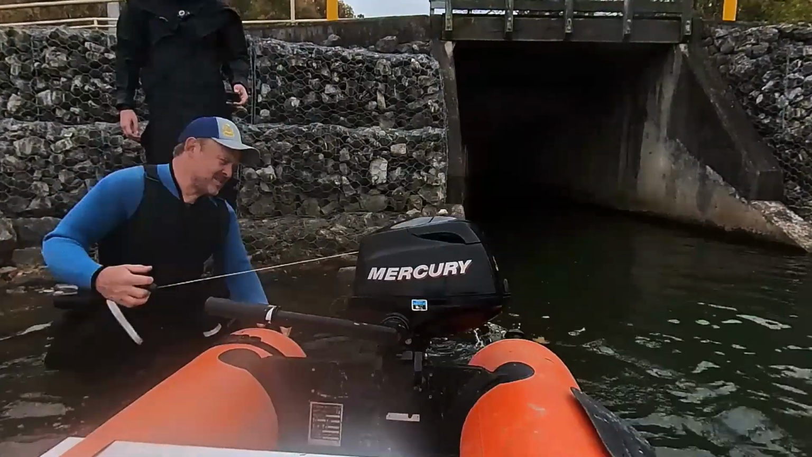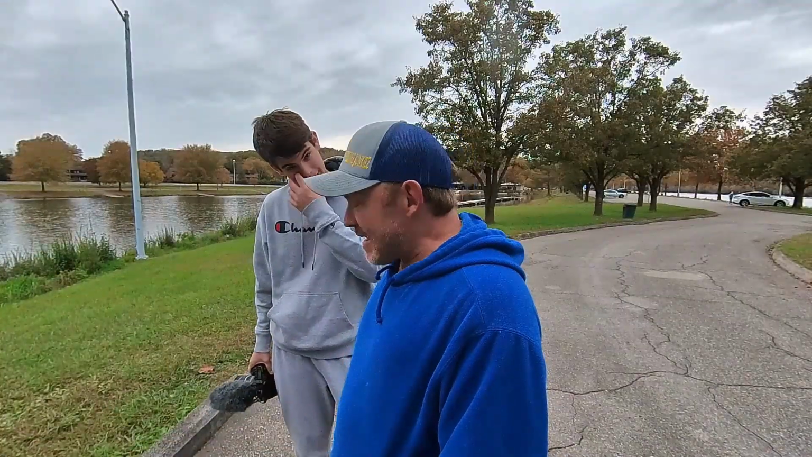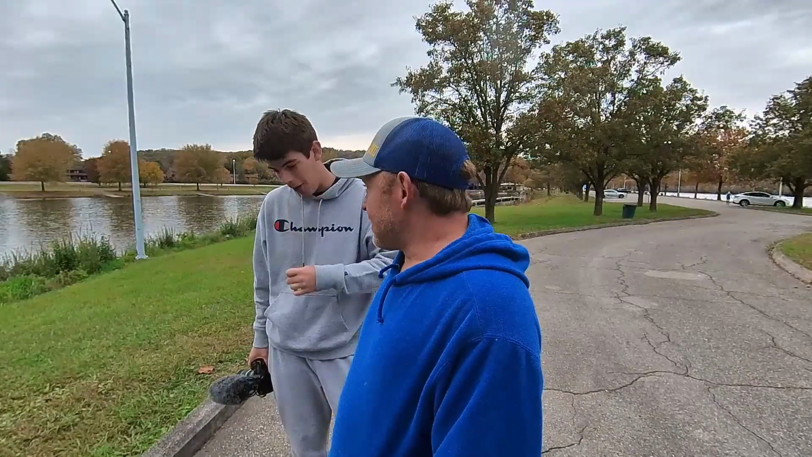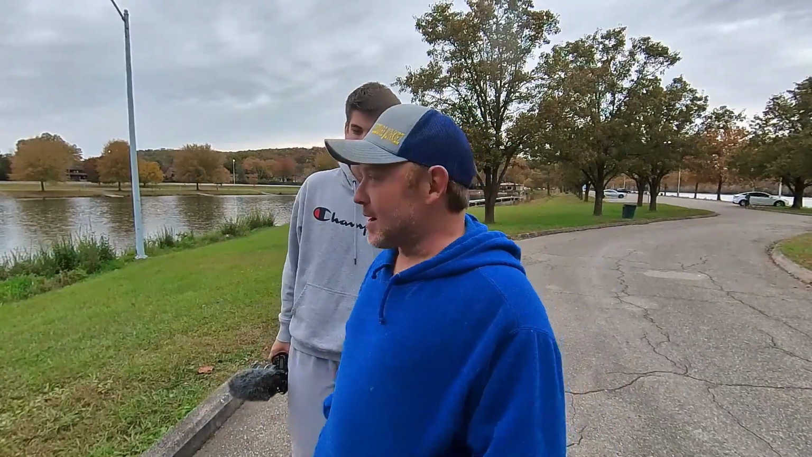And of course, it's right when we're starting to scan again too. Yeah. It is never an easy day. No. We come out here, we found a car, everything's going great, boat motor craps on us. So we didn't get to finish the search, but we did cover a lot of ground.